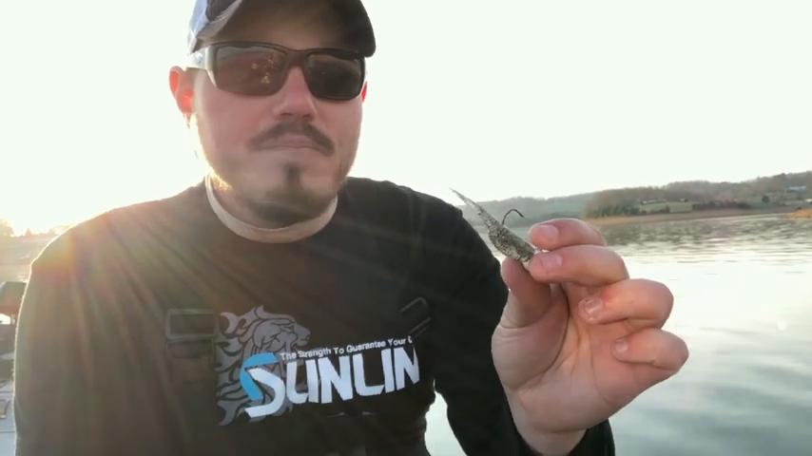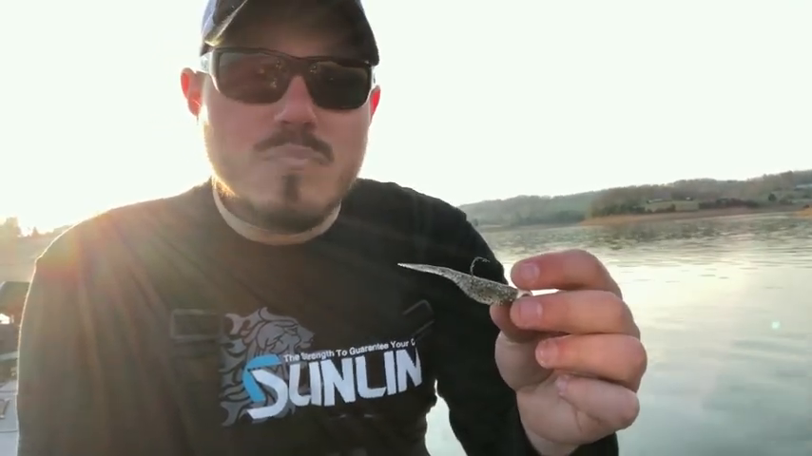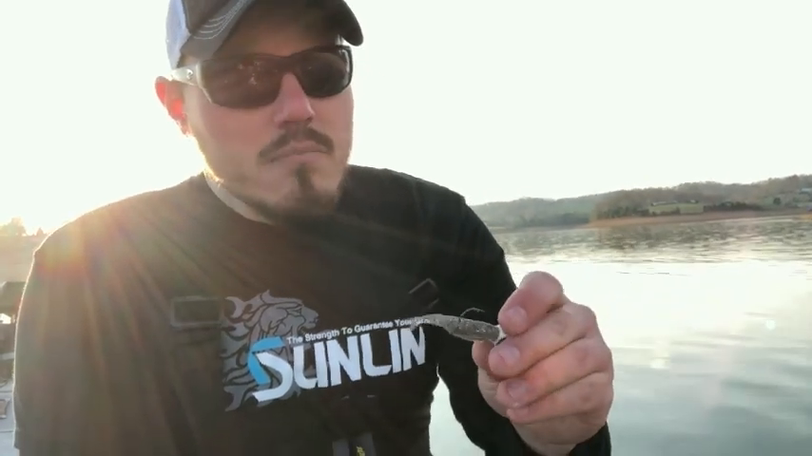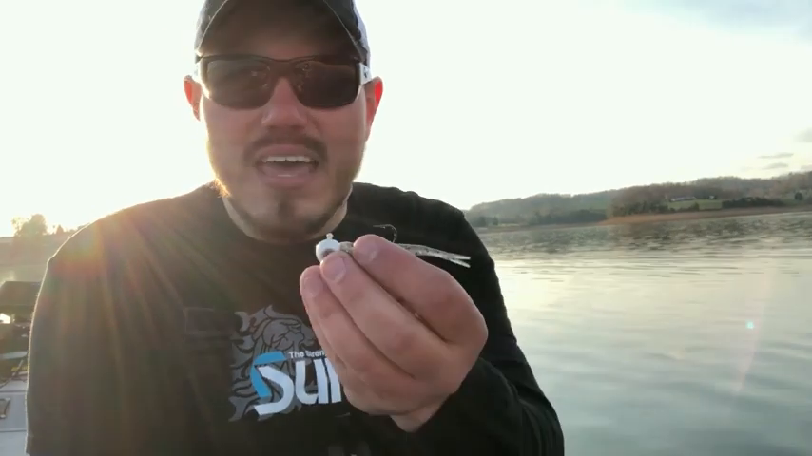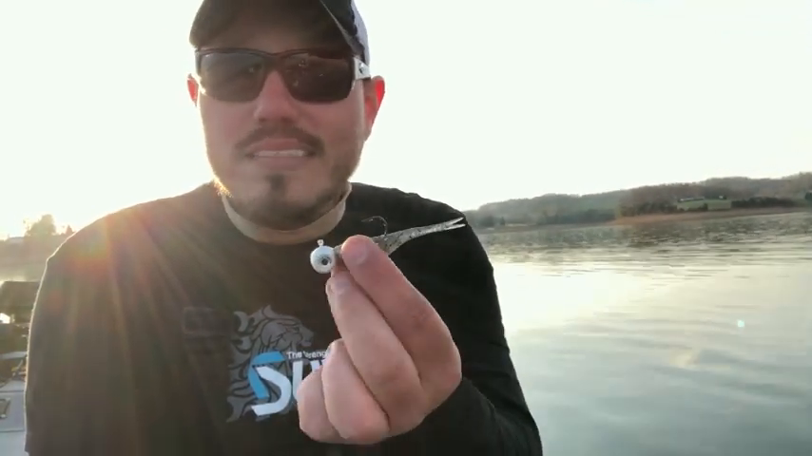I like the VMC hooks. I've just had a little bit better luck with the Ledgehead style head on there. But some people use the shovel heads. You can go whatever you want on there. The big deal with the jig head though is it needs to have a 90-degree line tie. Again, because you're wanting this thing sitting horizontal.